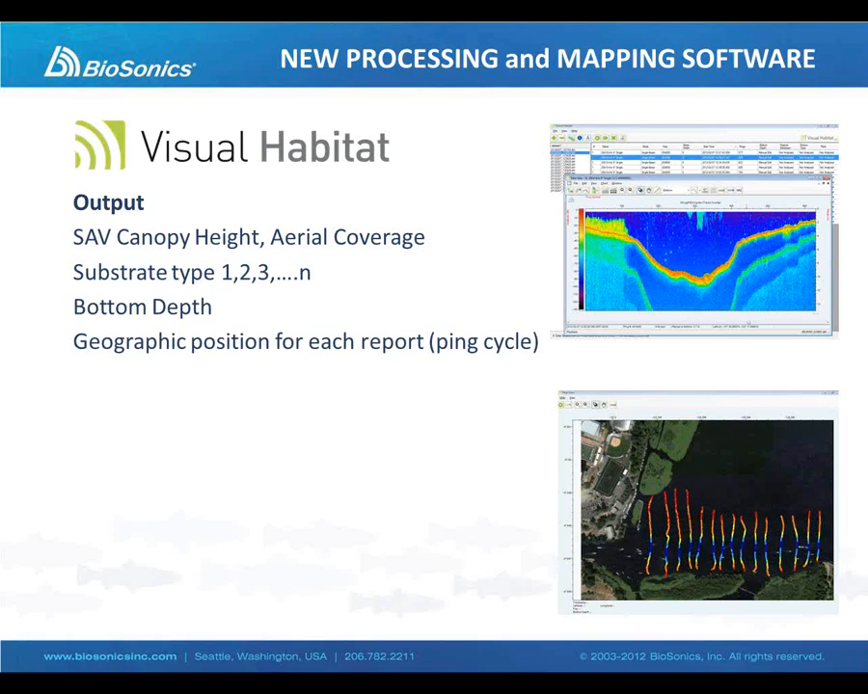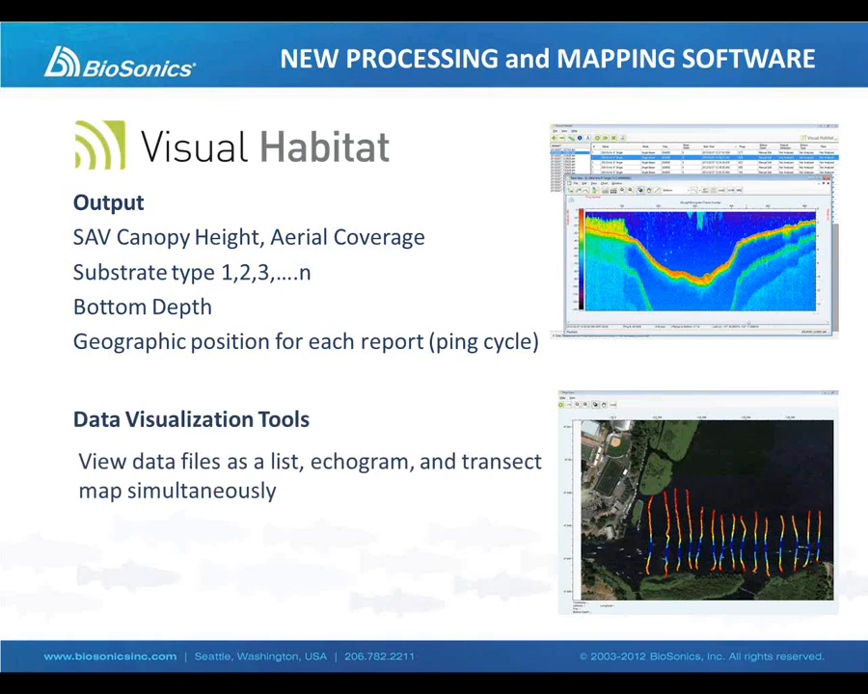So we can take the output and map it with GIS software. But it also has some internal data visualization tools that allow us to view our results in an easily interpretable manner, quite rapidly and quite easily. And this is what we're going to demonstrate today, this Visual Habitat software and the visualization tools.